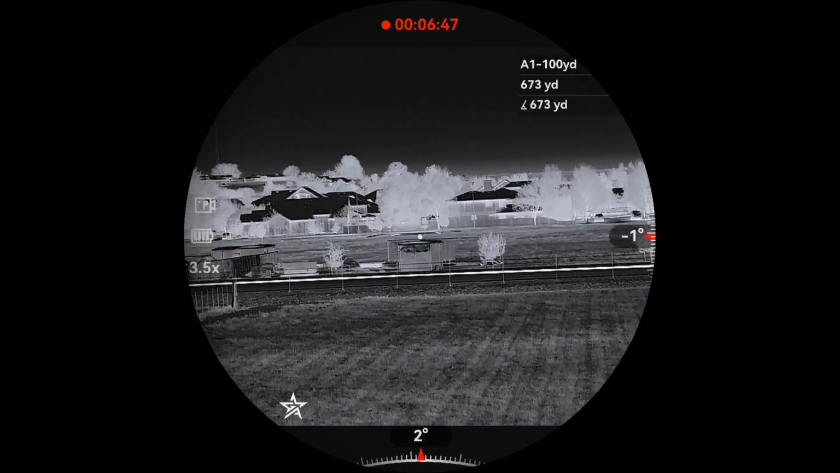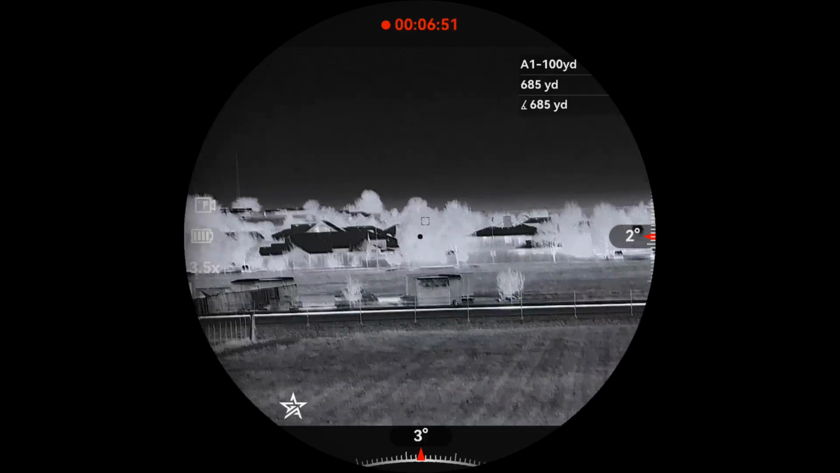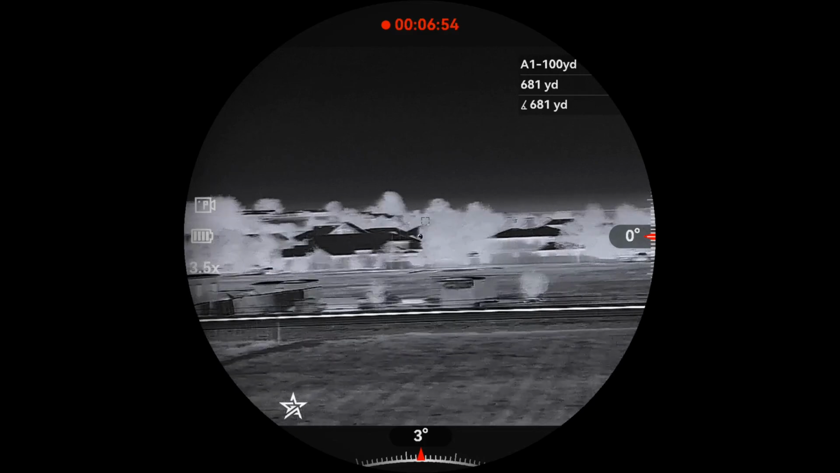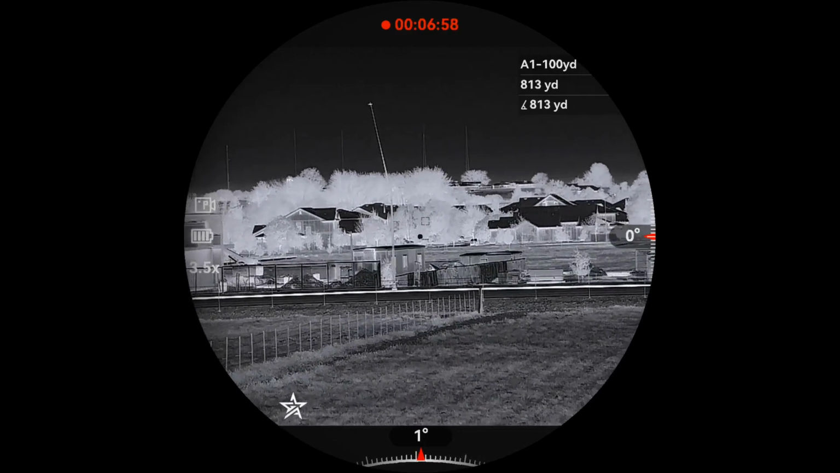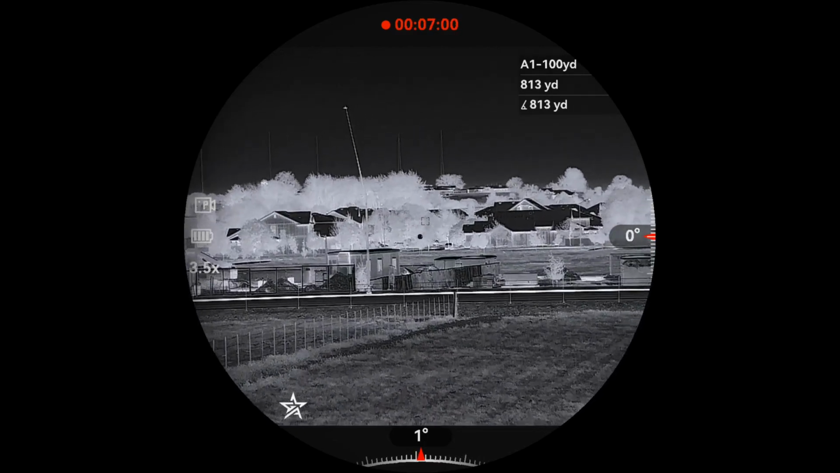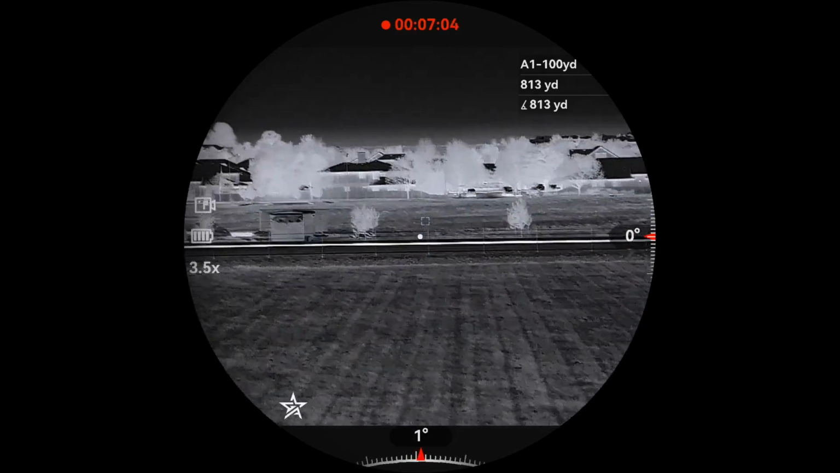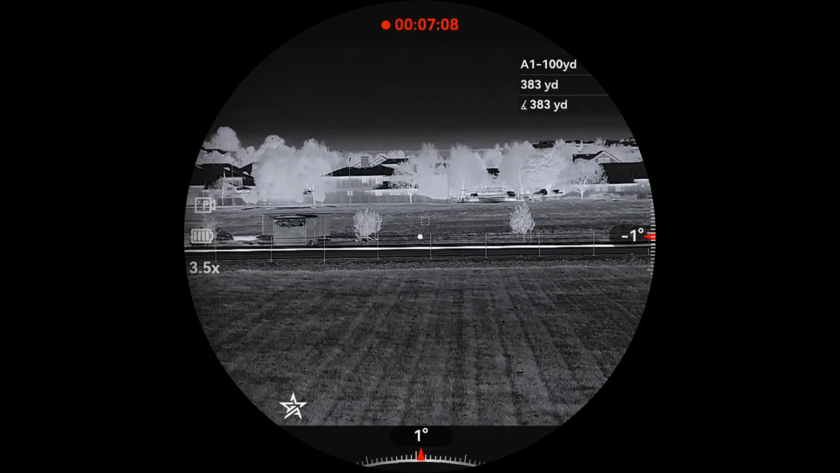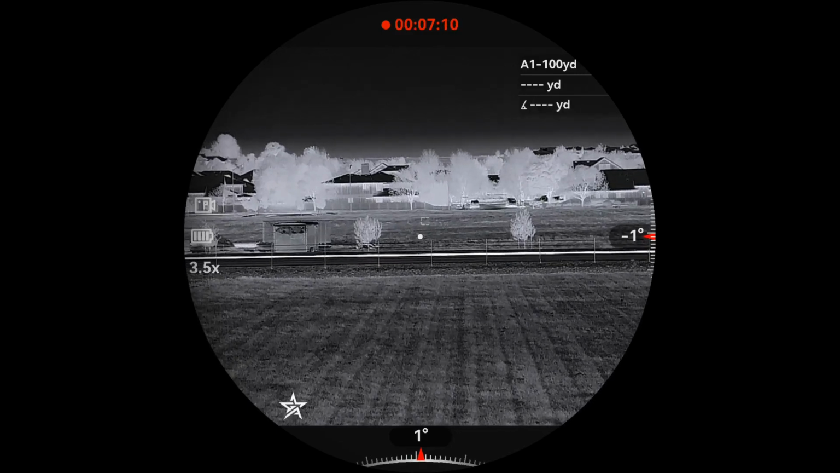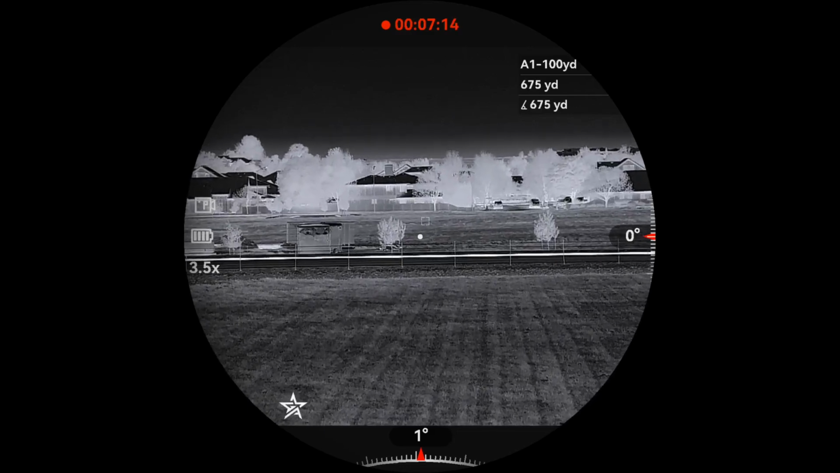Let's pull out, we've got some trees here that go out to 681. Let's try these trees, 814. So if you've got big trees or a side hill, you can range out to 800 yards. But like I said, 450, maybe 500 yards. Turn it back on here. Yeah, it's going to range pretty good.